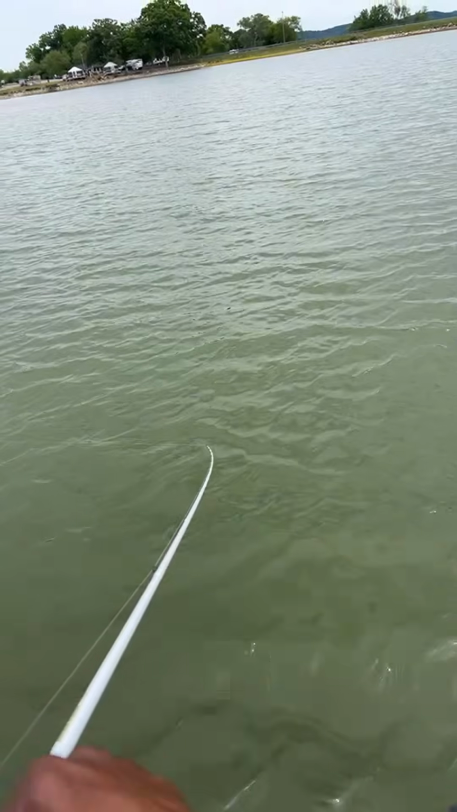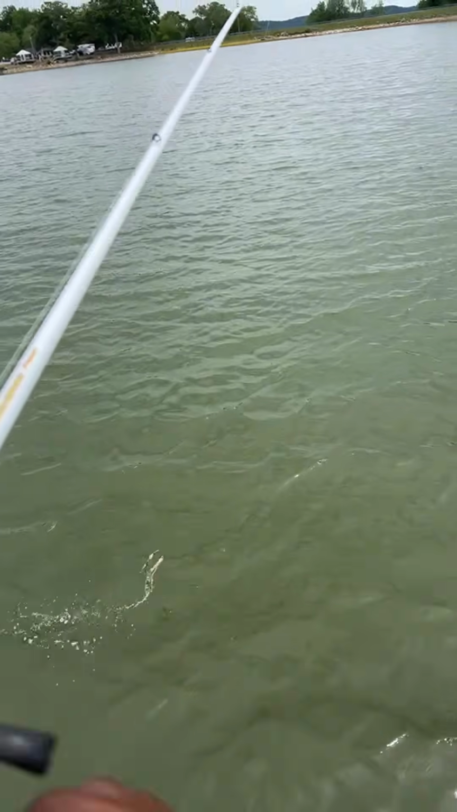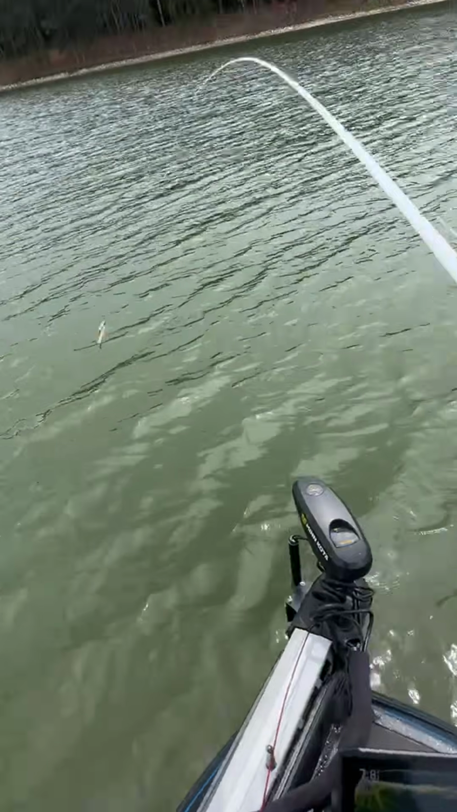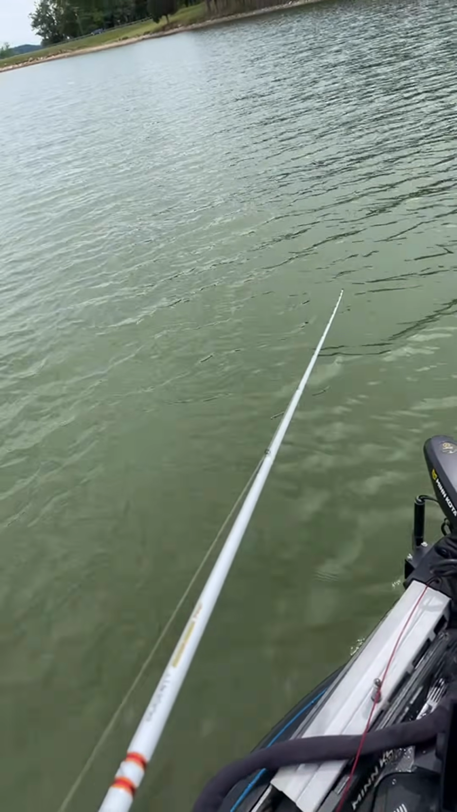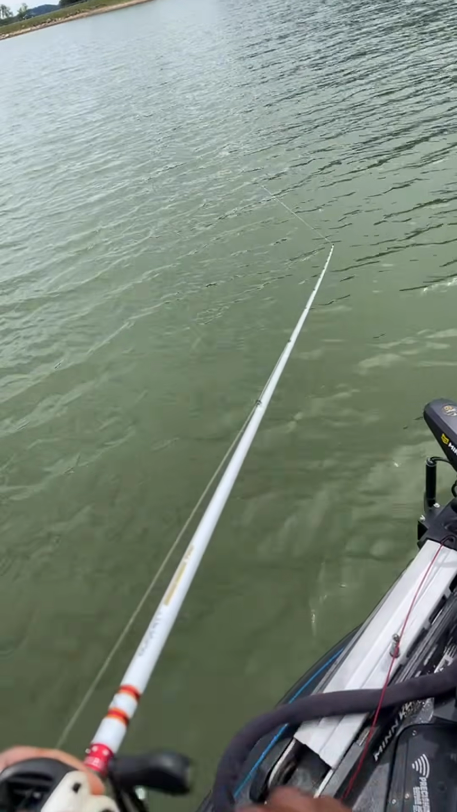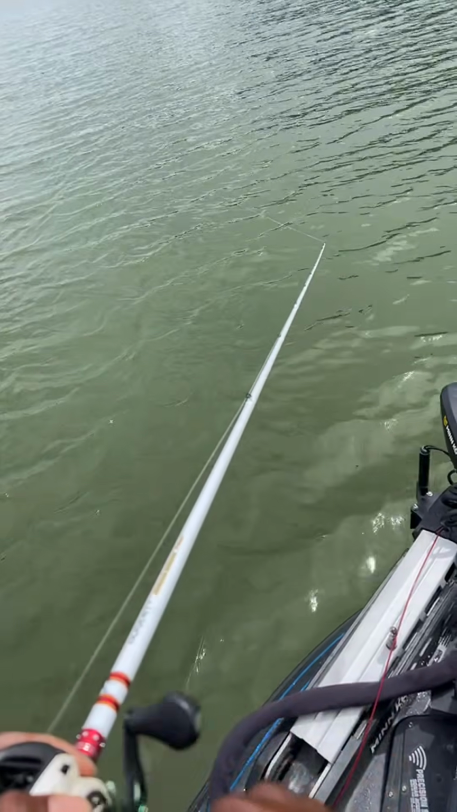I see what's happening. I gotta have that on by tomorrow. And that's gonna push that up. See, that's what I'm saying, sir. You out here trying to catch fish to look like fish. I'm out here strategizing.